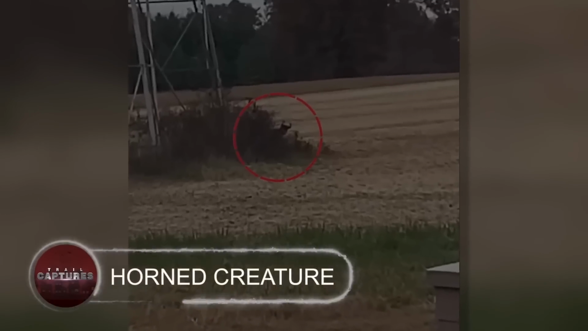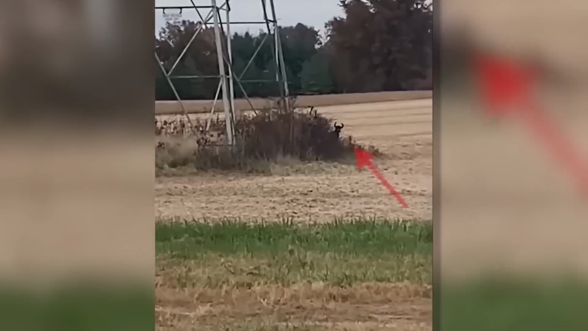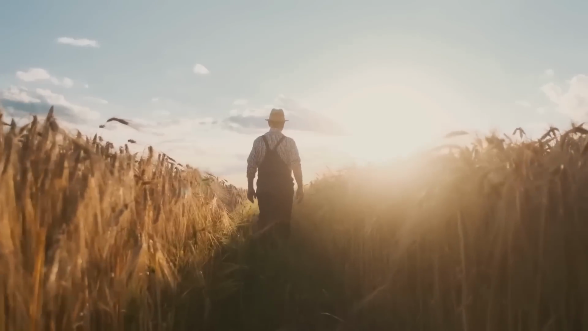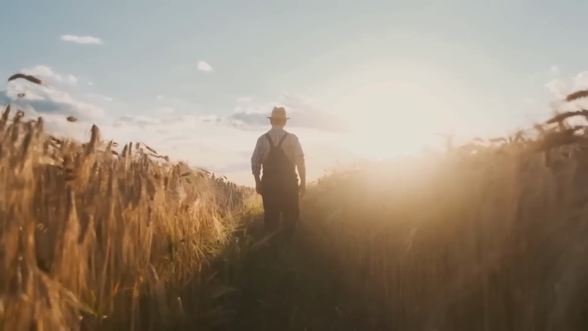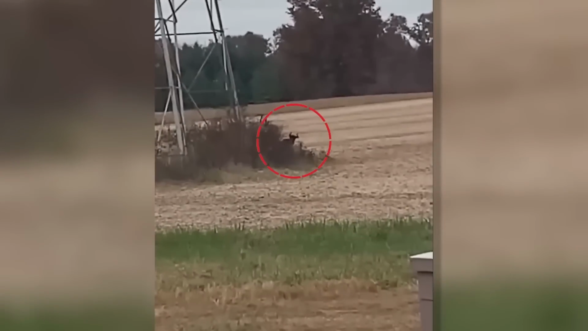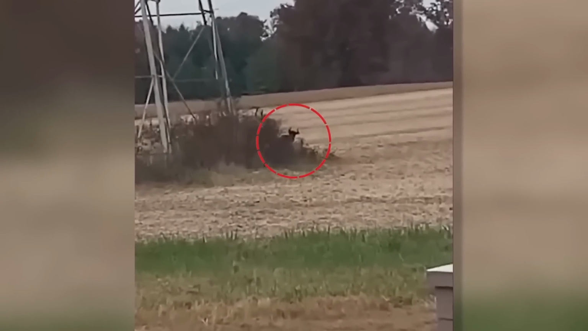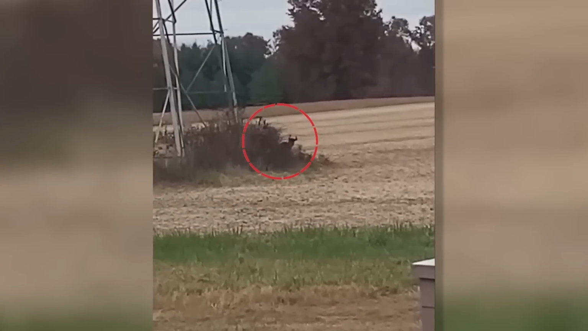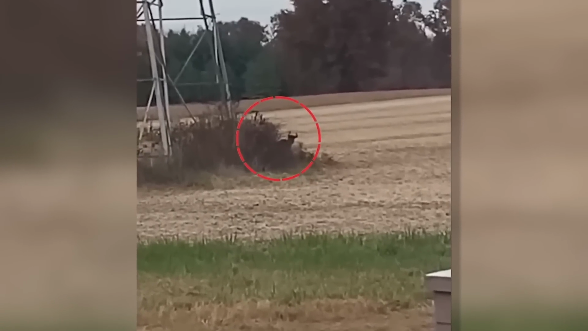Horned creature. Sneaking out from a prickly bush, the creature was caught in Colombia by a farmer who was looking out for bees in the field. The animal had a black color and 2 horns over its head, which added to its peculiar looks. Sitting under a power pole, it was looking directly at the cameraman, giving the vibes that it would attack the man any moment.